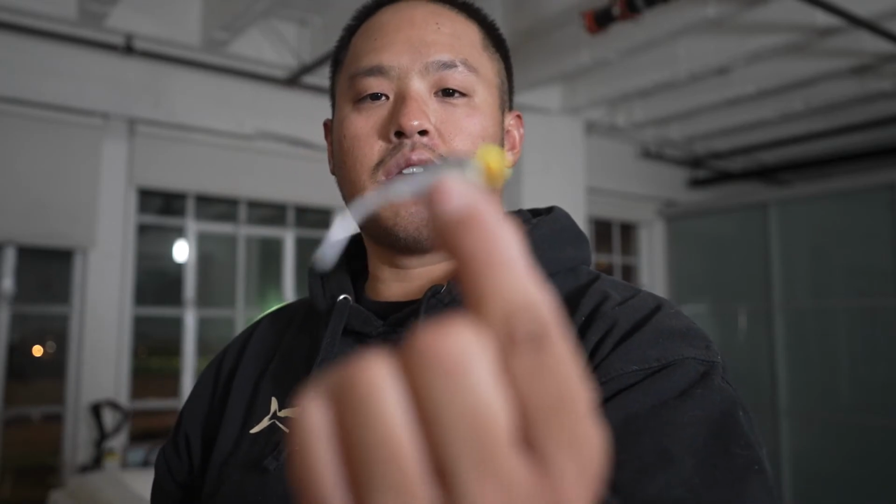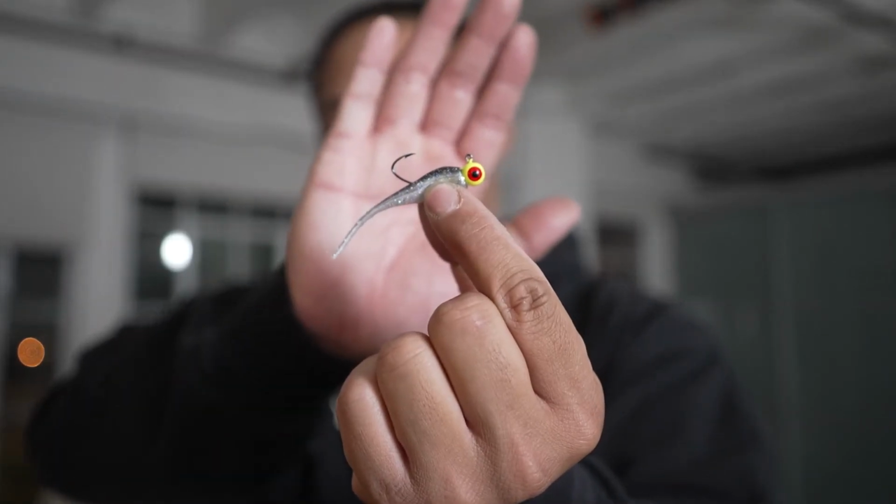I was not quite happy with this because it didn't get to the water column that I wanted fast enough. So I'm going to be trying out different jig heads, and I'll let you guys know what works and what doesn't work. But if the bass are suspending, this is what I do recommend.